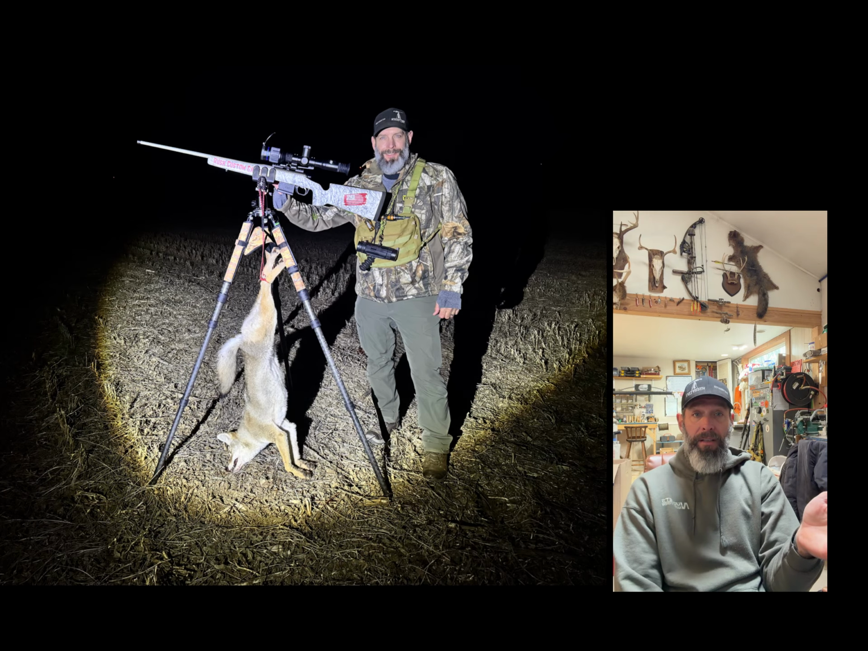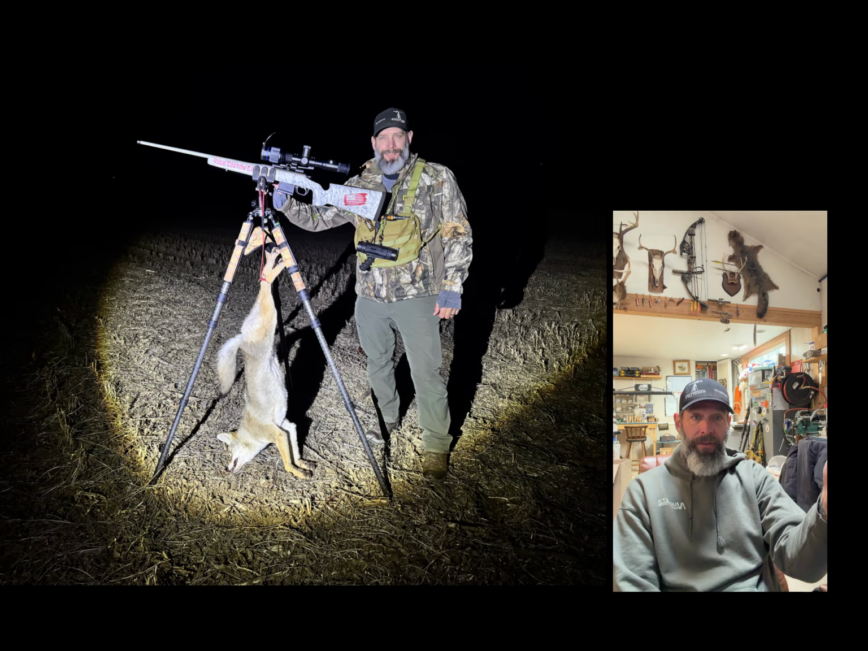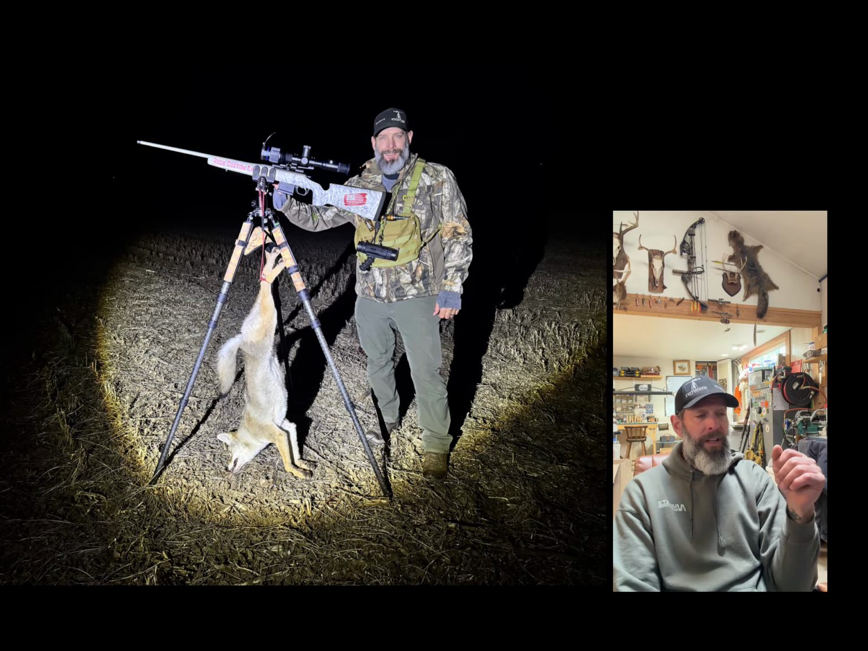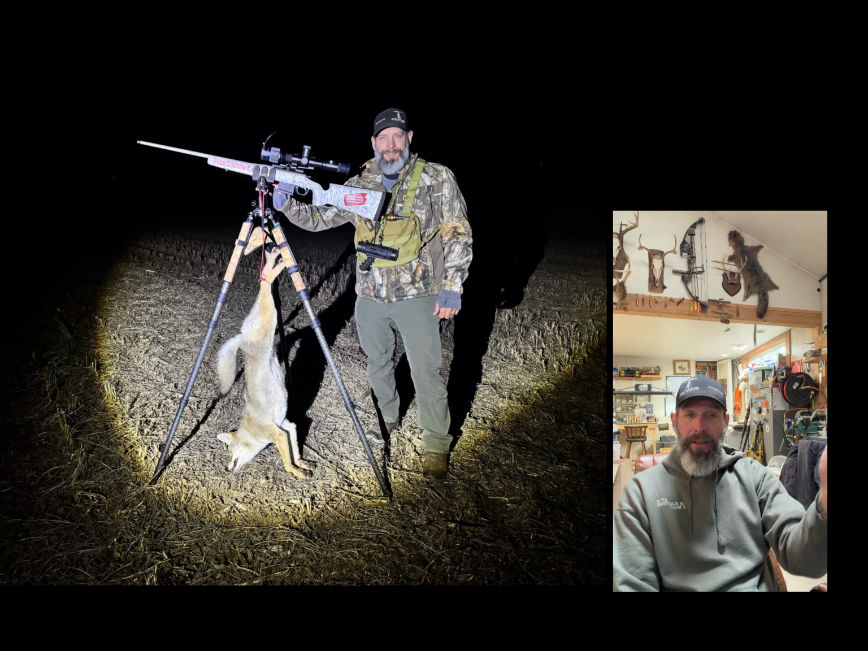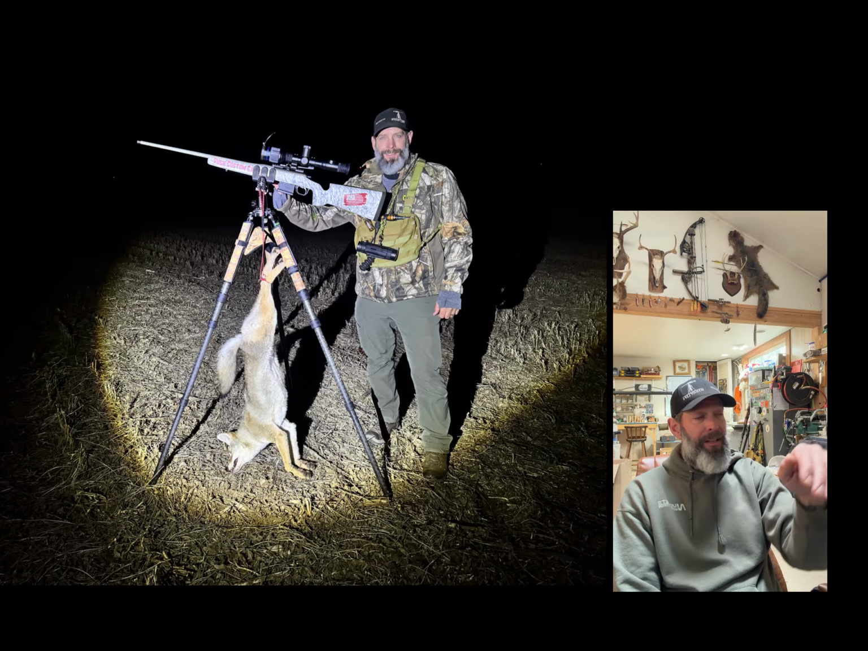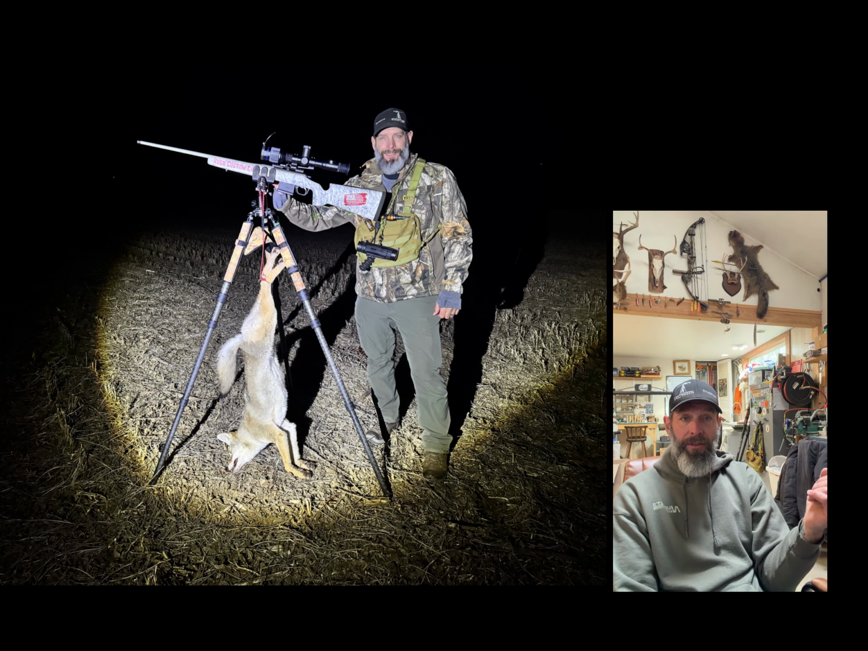This coyote committed to the call. Broke the cover of sanctuary to the howls. I knew he was in the field because the deer off to the east moved, and he committed to the rabbit squealer. He's coming to a prey distress. When he's on the approach in a dip, he's still coming. When he comes out of the dip, he's checking his surroundings to make sure it's safe.